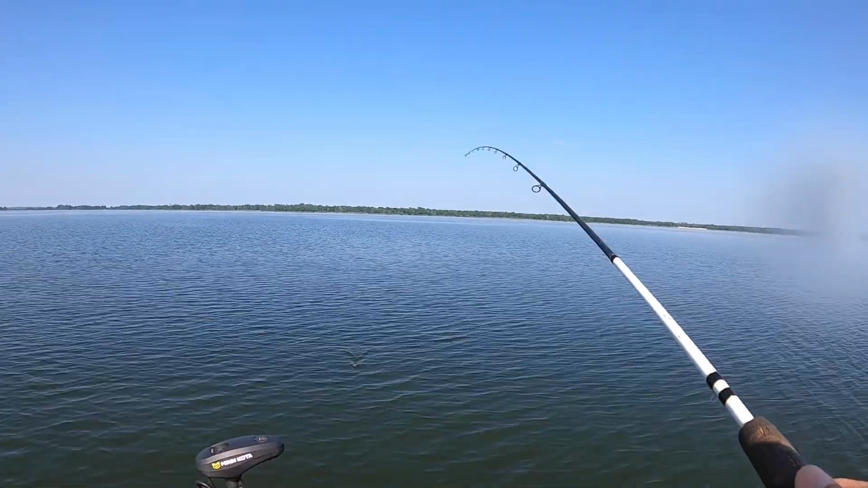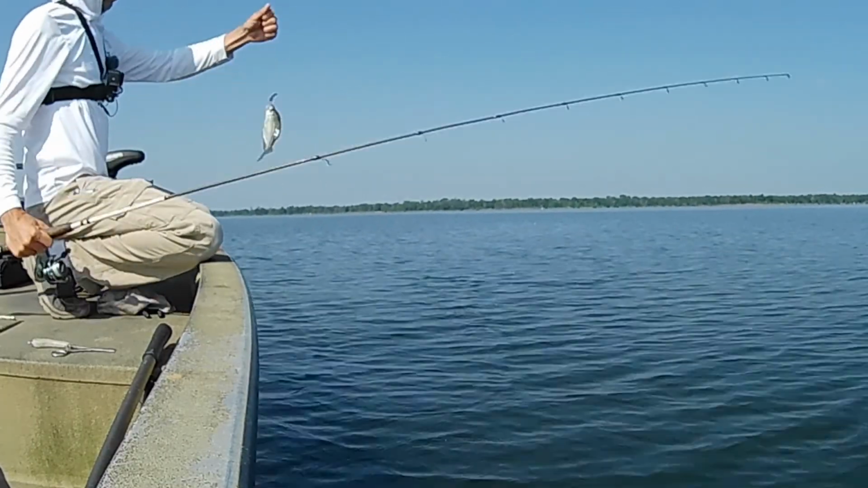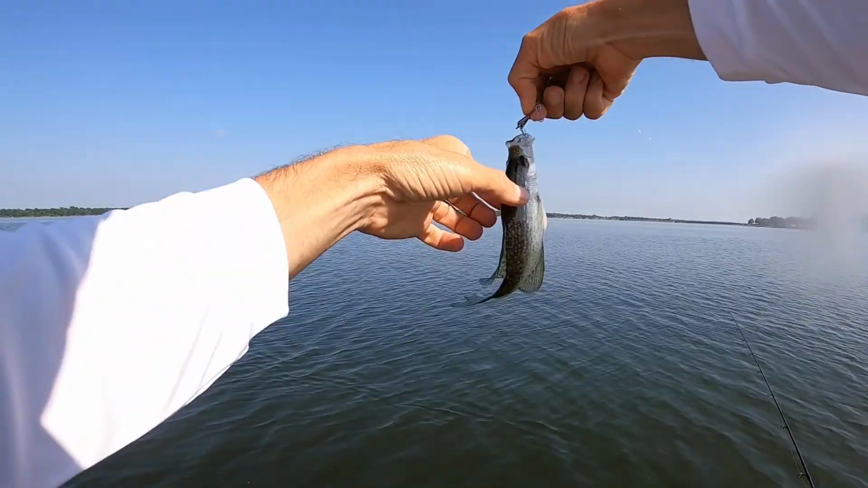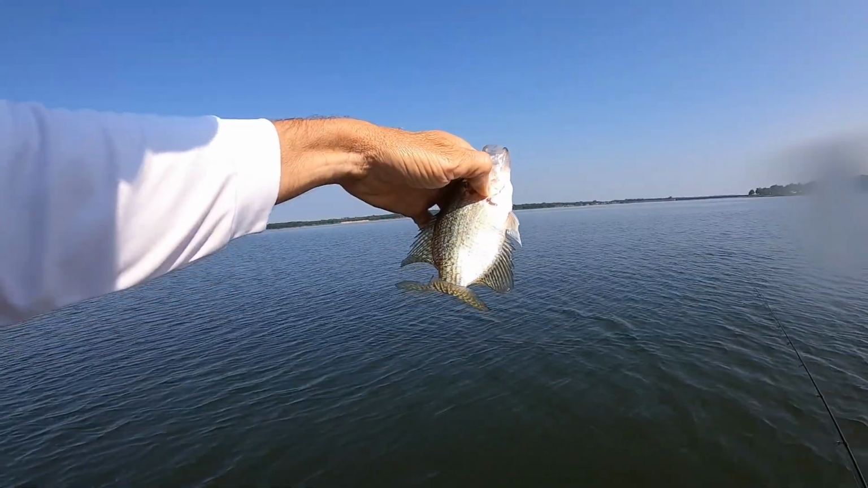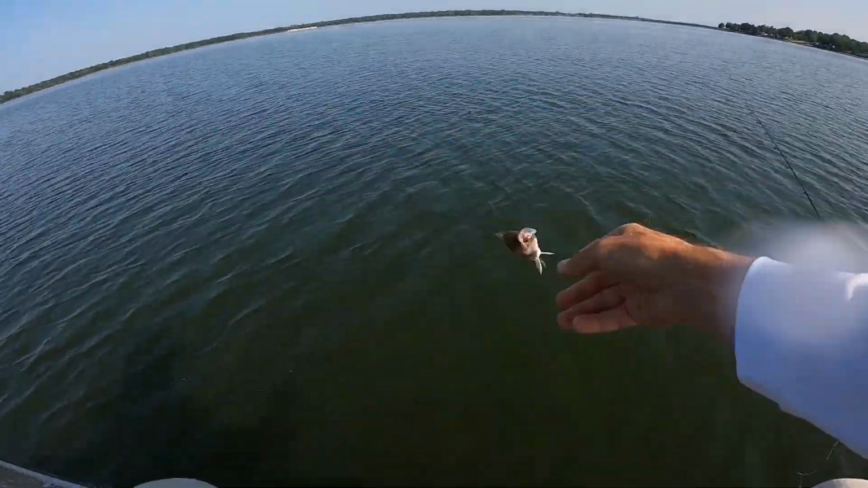And it's catching everything. Crappies, bluegills, yellow bass. Look at that crappie there. I mean, that's a size that sometimes you can't even get a jig hook in because he's so little, but it got him. He'll grow up to be a big one of these days, maybe.